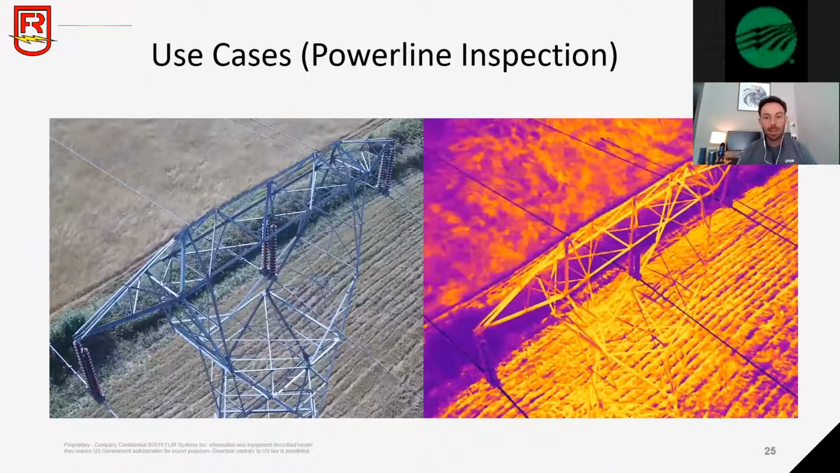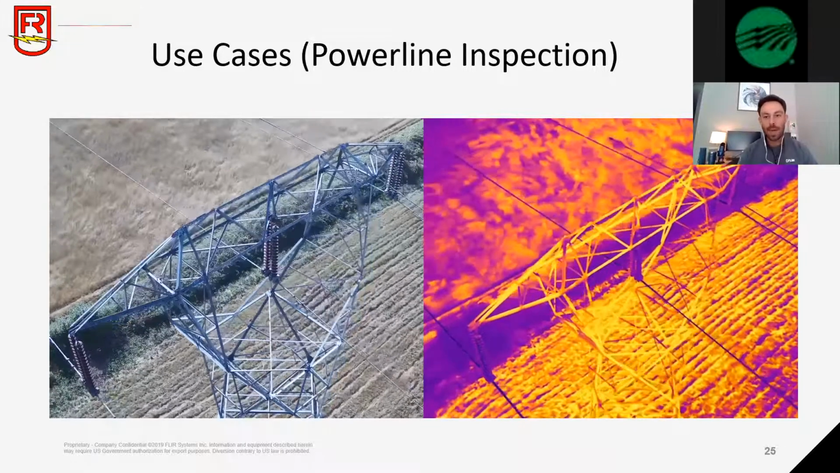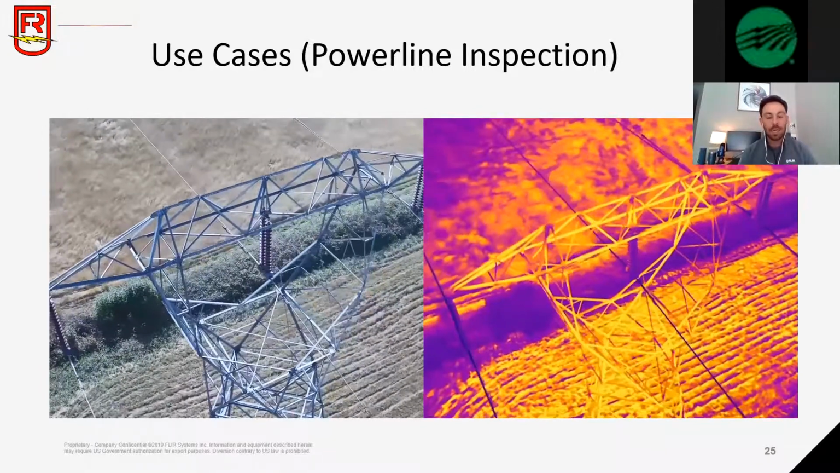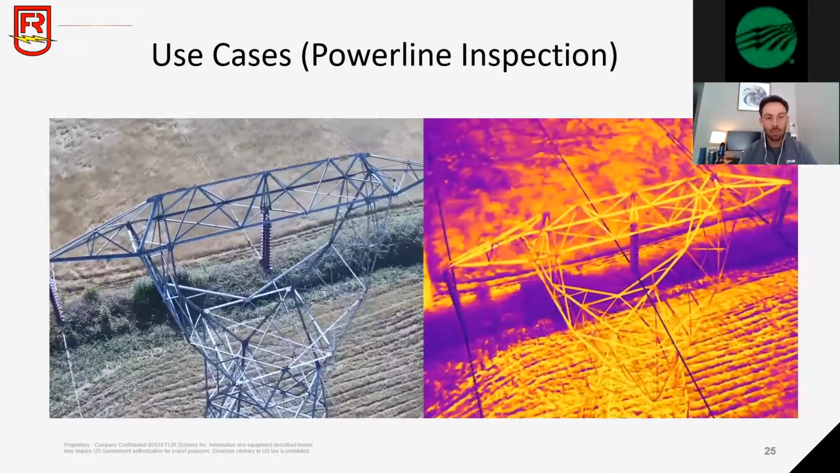So power line inspection is another use case where we're seeing a lot of traction for thermal imaging drones, because traditionally today, as you guys know, you have to send a team up, put them in harm's way while they're inspecting the asset. And it does take time and energy, and therefore you are not inspecting your assets as frequently as you could. Using a drone, you're again able to create an entire digital duplicate of your asset while being able to see any type of anomaly that's happening with that asset from a thermal perspective.